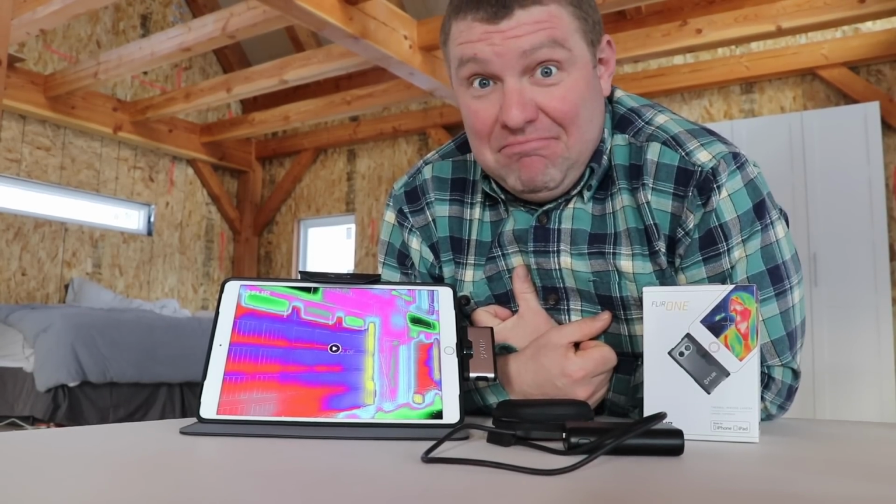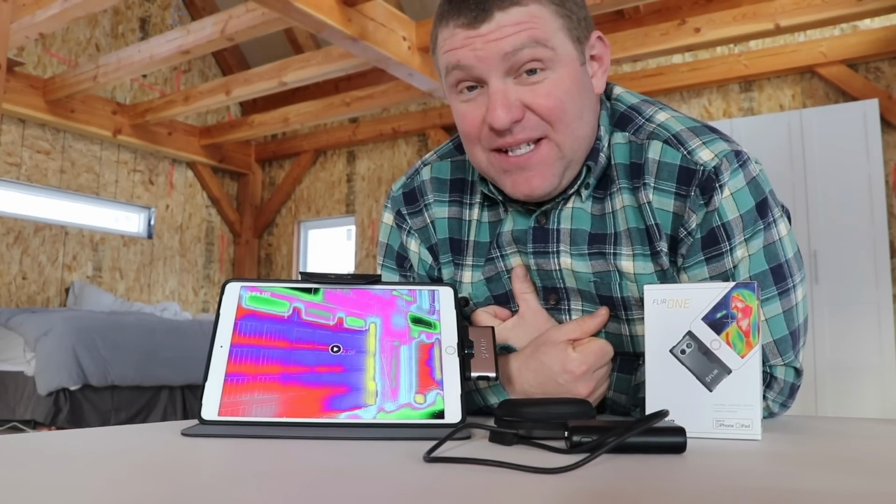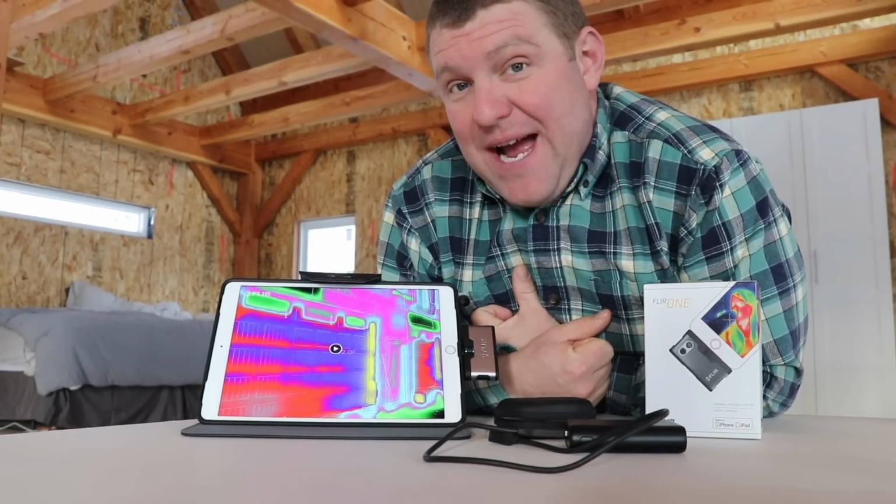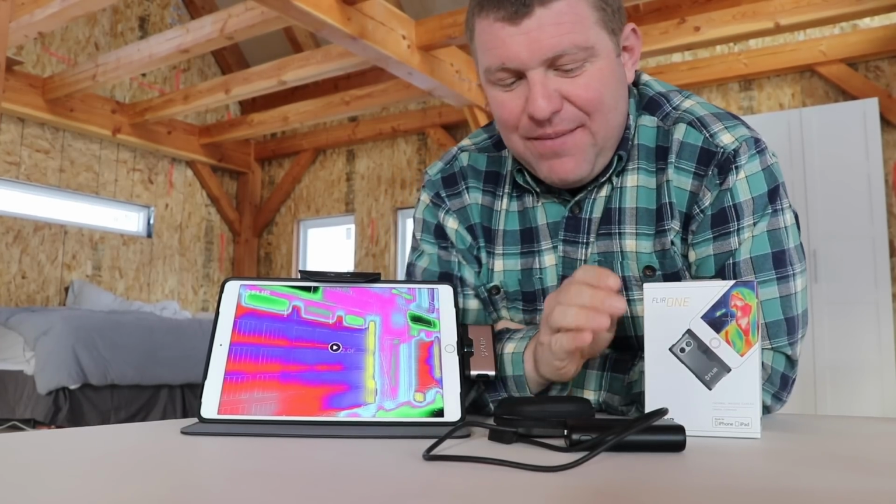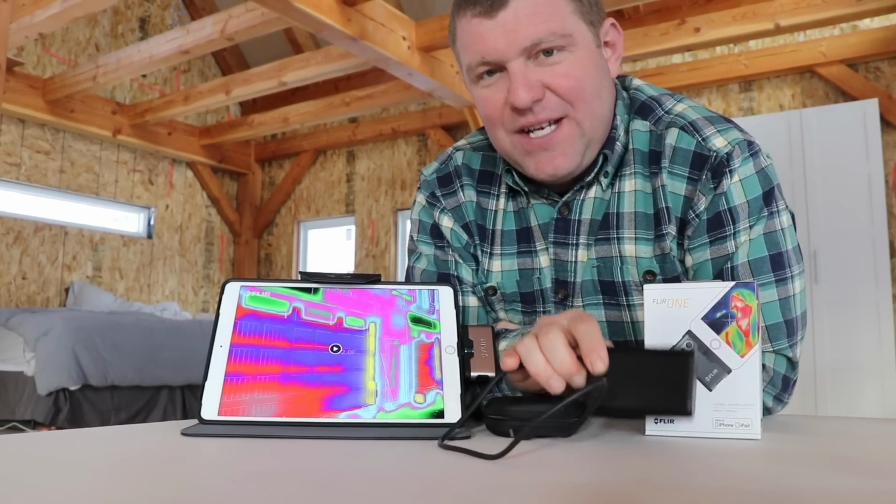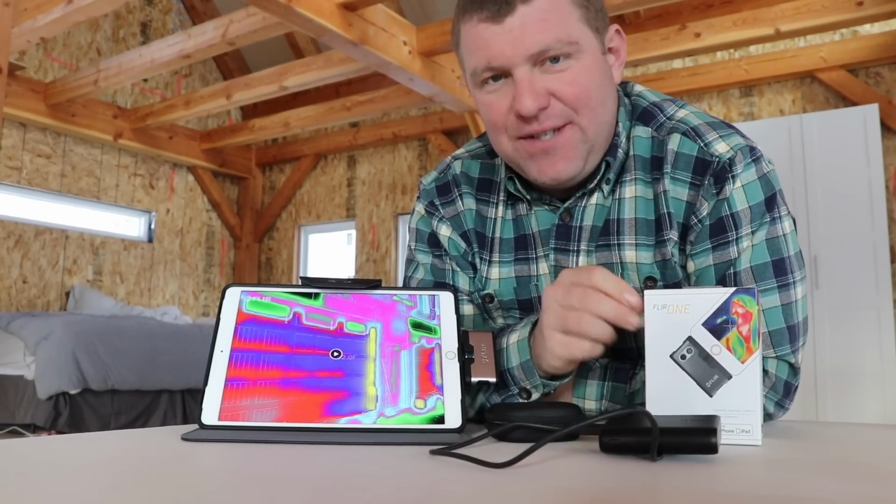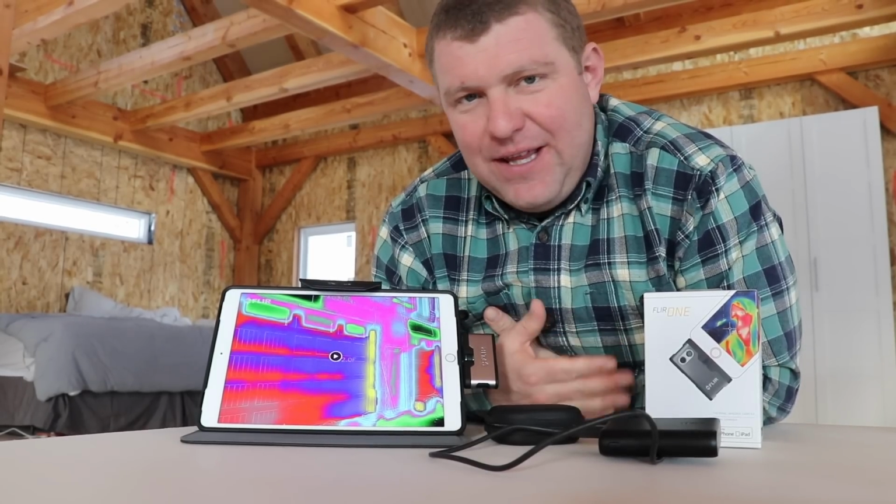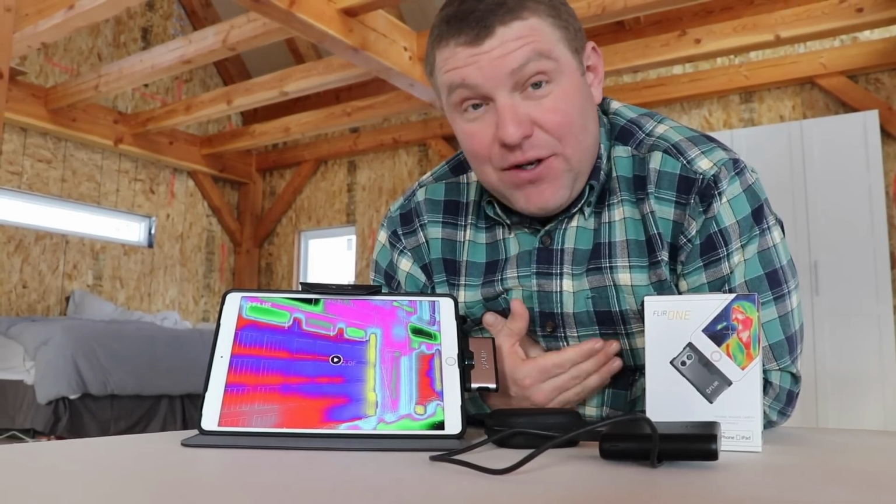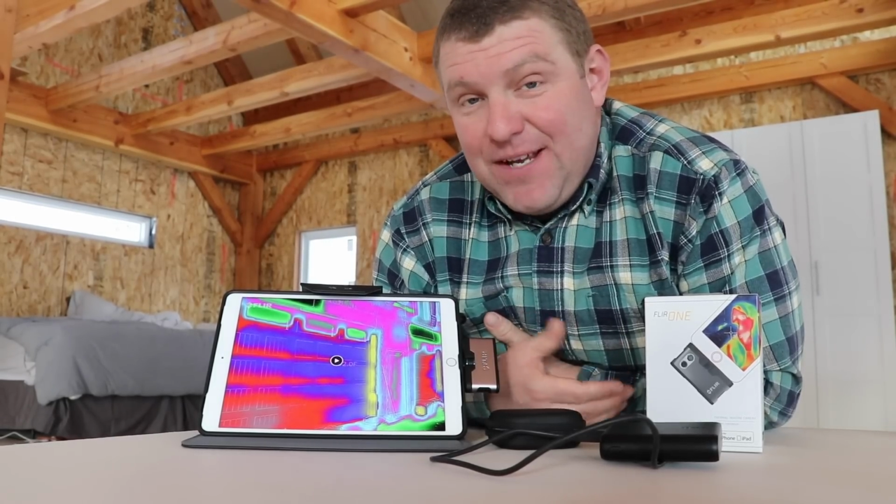How long does the battery last? Well, as we've been filming this video, I actually needed to charge the battery a little bit. It's about an hour or so. So what we recommend if you're going to be using this for long periods of time is to have some sort of portable power pack. And when you're not using it, you can just simply plug it in. You don't need to remove it from the iPad or anything like that. And it does seem to charge pretty fast. So if you need an extended runtime, that's what we would do.